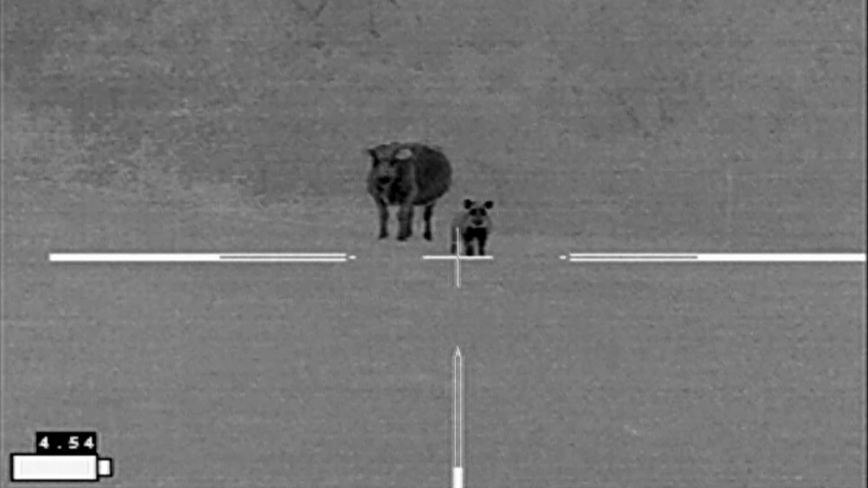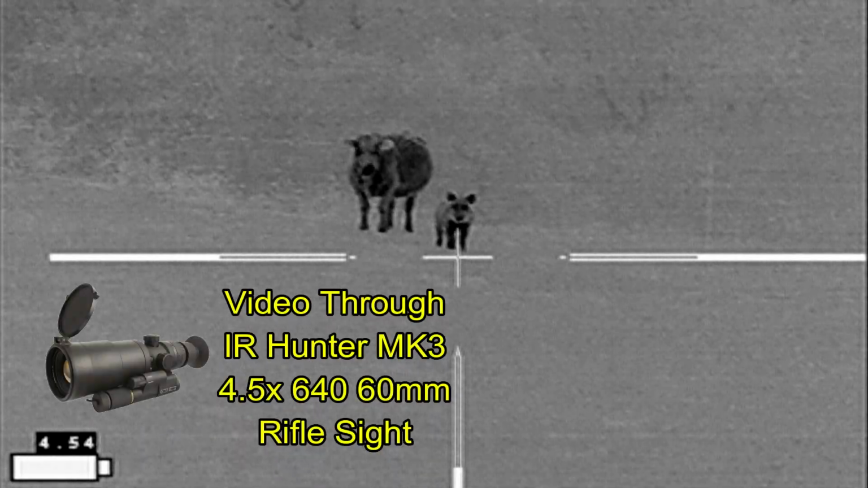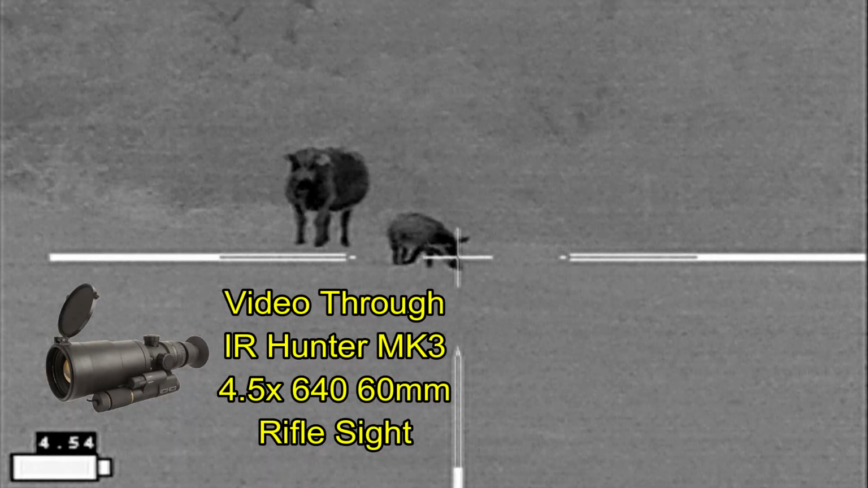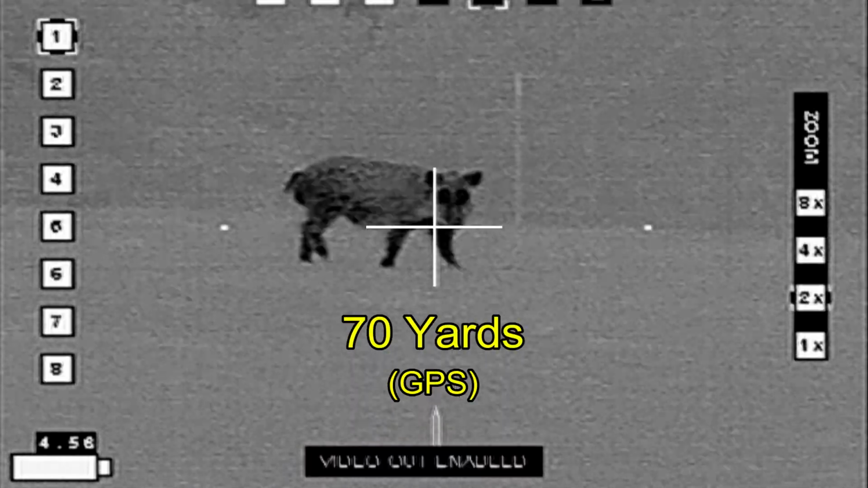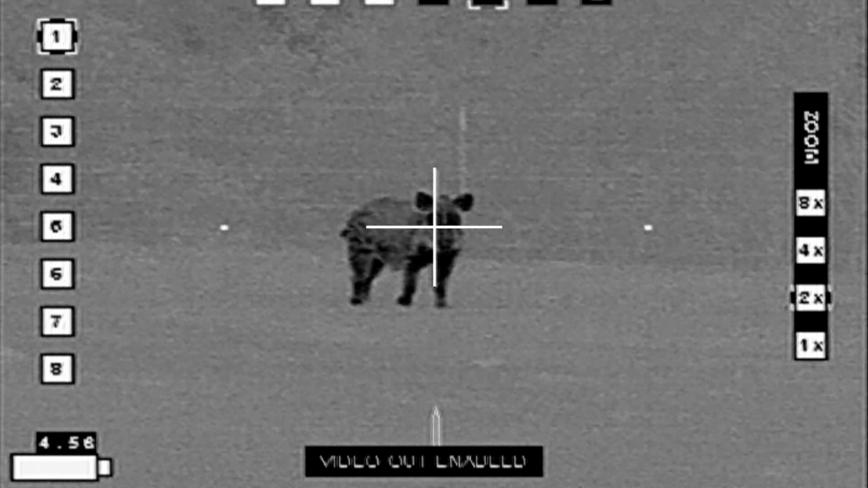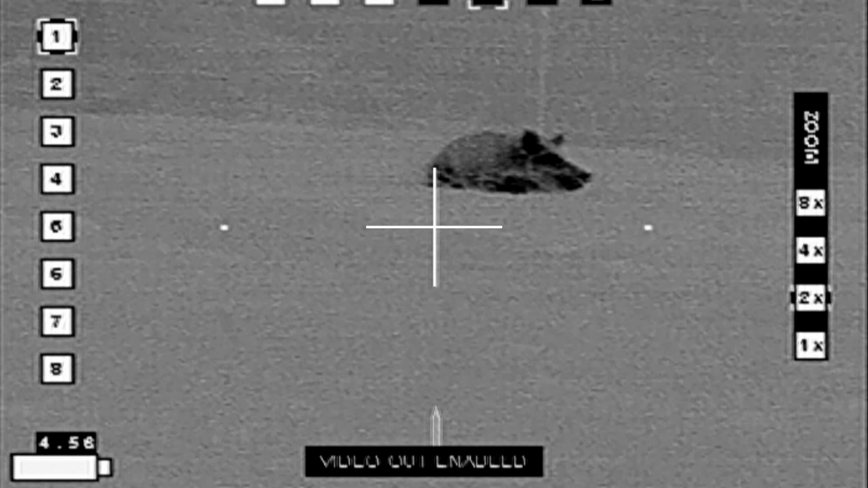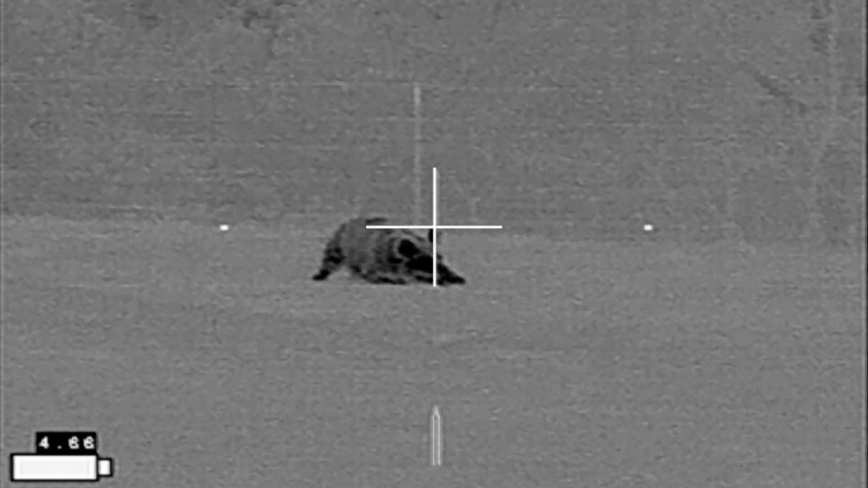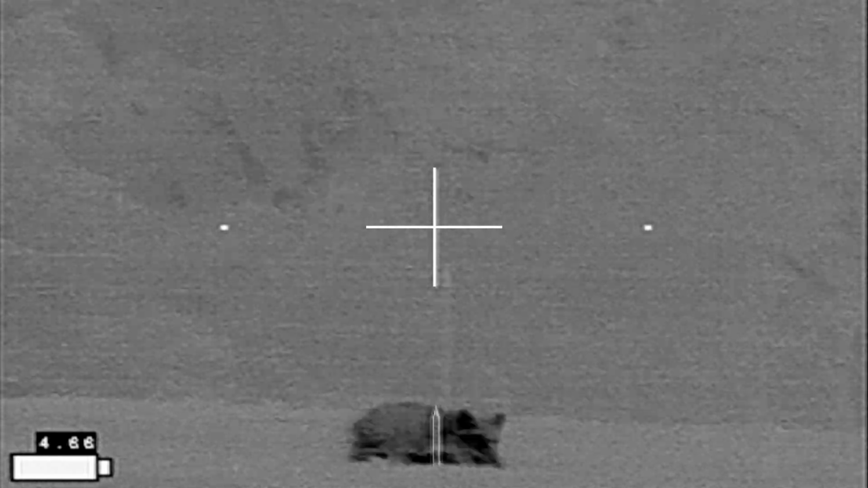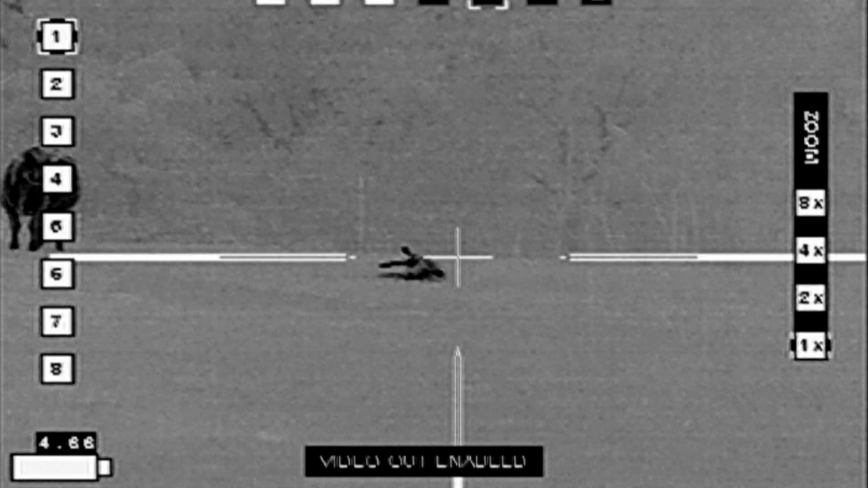Here the hog takes notice of me, and there's nothing I can do, so I just stand still and wait it out. The hog seems to lose interest, but again turns and takes notice of me, stands still, and I figure this is as good a time as any to shoot. He appears to lift his head to open his mouth and gets a quality assurance shot. Safe. And finally he rolls over and he is down, and the cow is just fine.